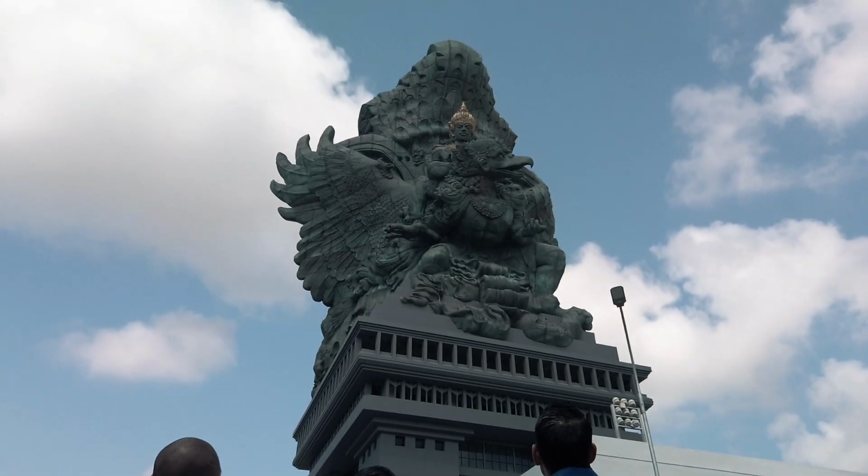Eli Moselle with Halo Robotics. We're here at Garuda Wisnu Kencana, a national monument which just finished construction.